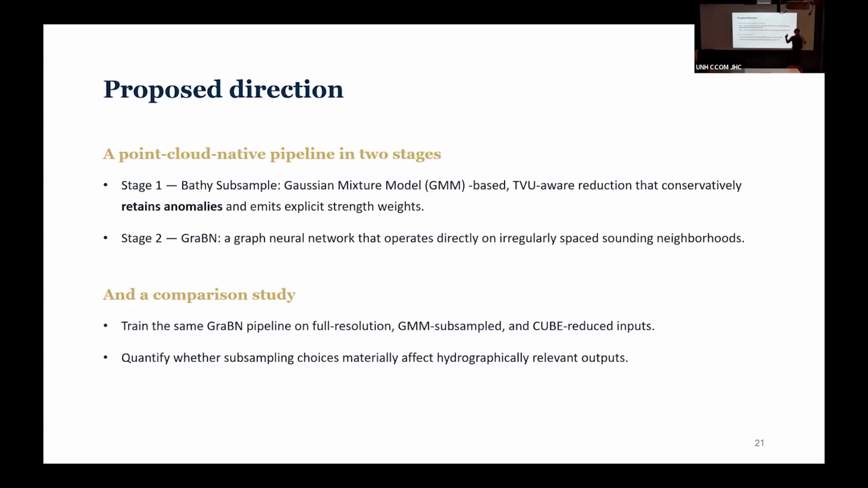So we don't want the subsampling stage to make any decisions regarding what is bathymetry and what is not bathymetry. What we wanted to do instead is consolidate redundant data. So on flat seafloors, for example, where we have the same depth throughout, we can consolidate it into a statistically proven, or statistically aware, consolidation of that sounding.